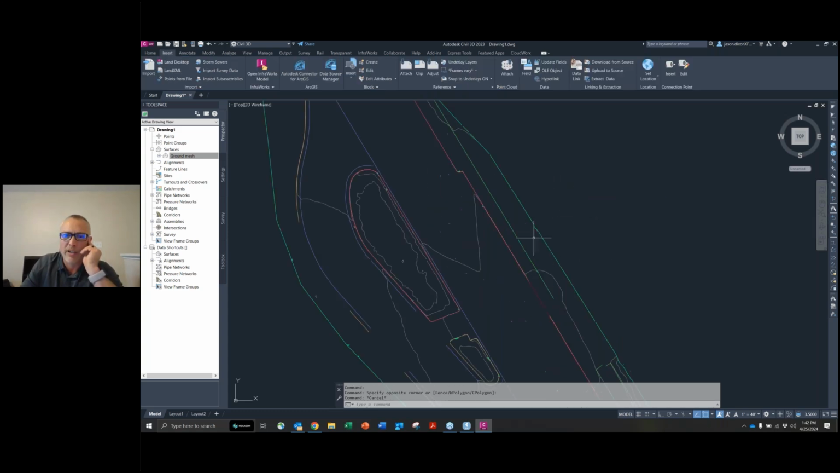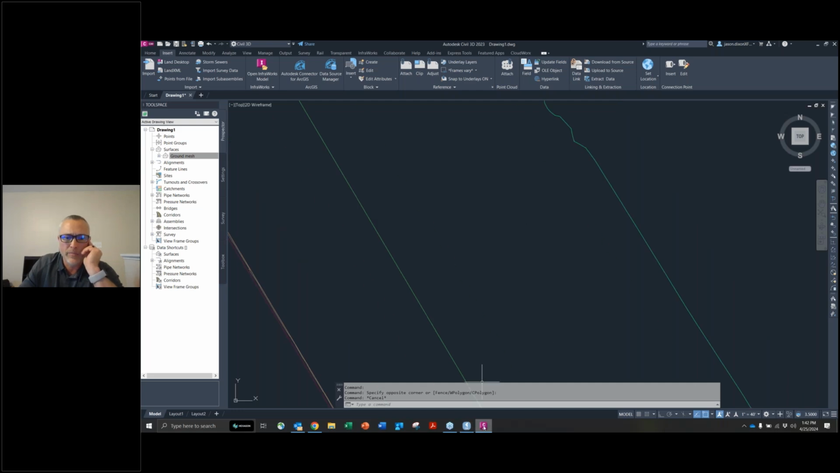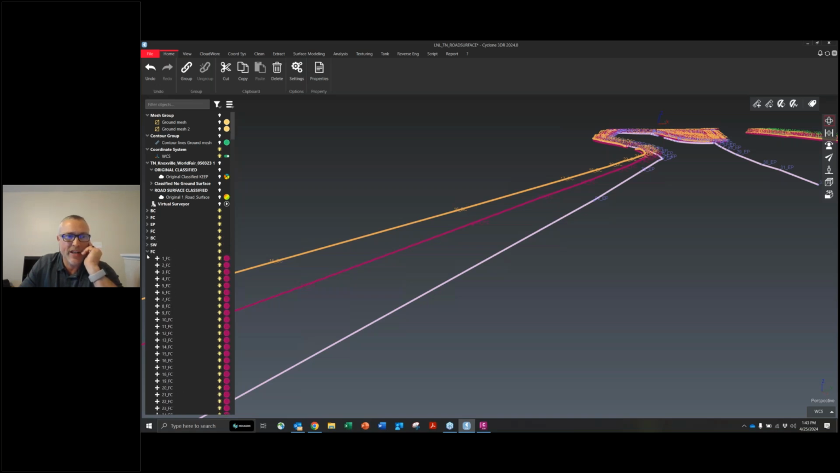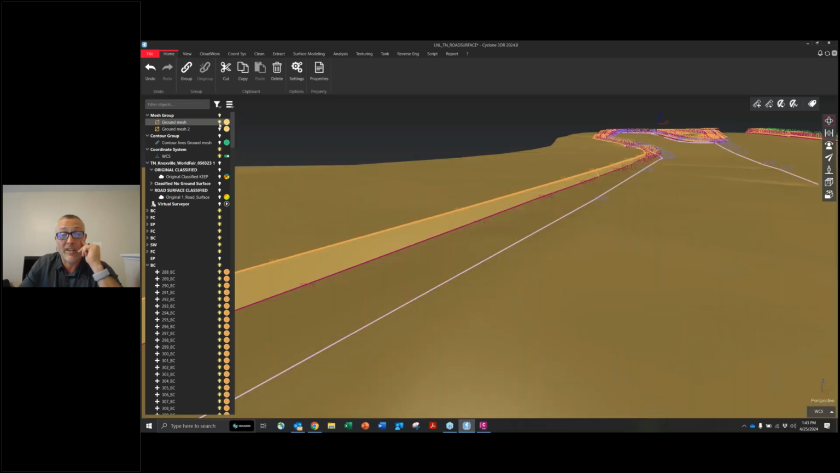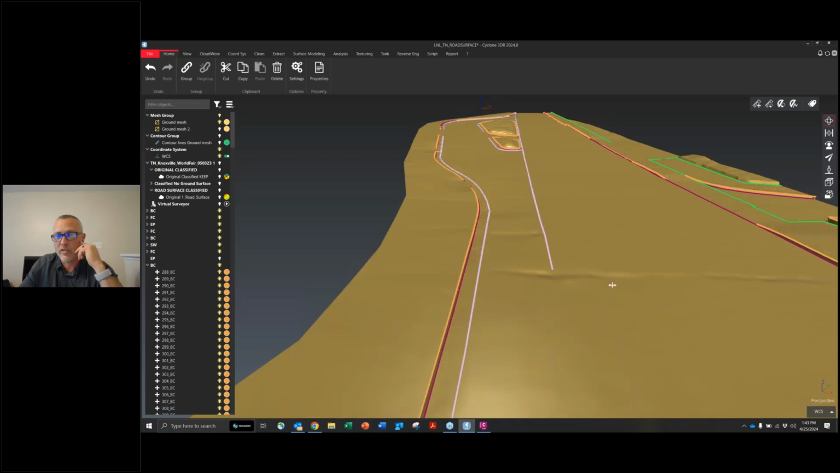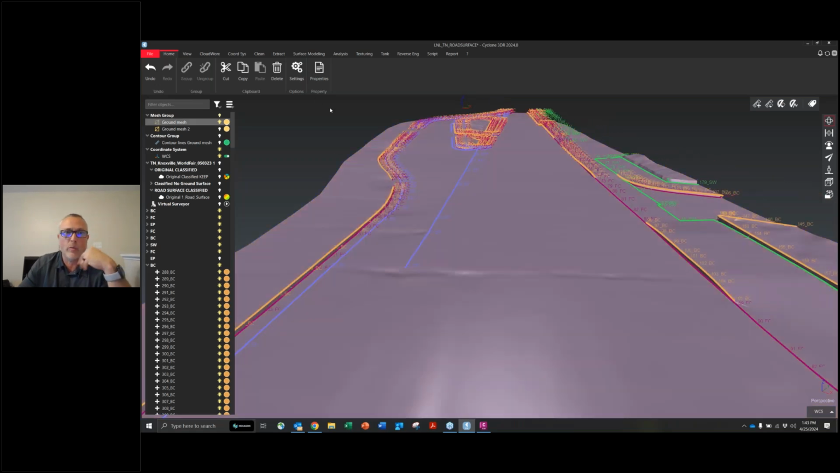Again, I always highly recommend keeping notes anytime you're doing this, and write down which settings you're using, what kind of data set it was, what settings work best, and anytime you're experimenting with a lot of the tools in Cyclone 3DR, use those settings initially to start with. It's always a great starting point. That way you're not reinventing the wheel every time.